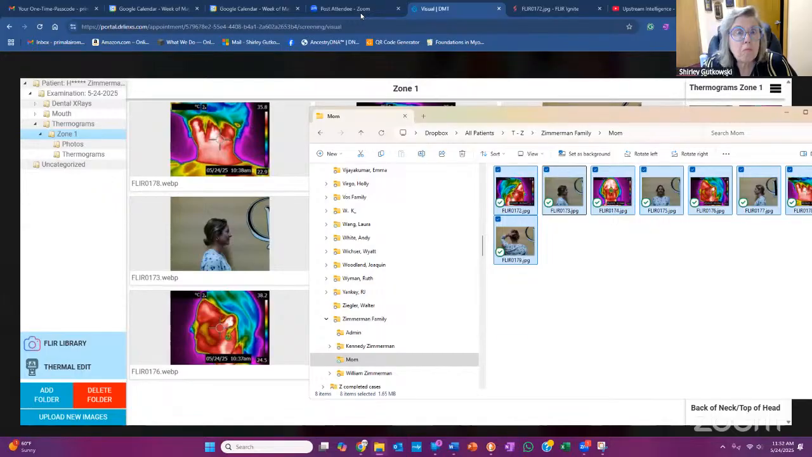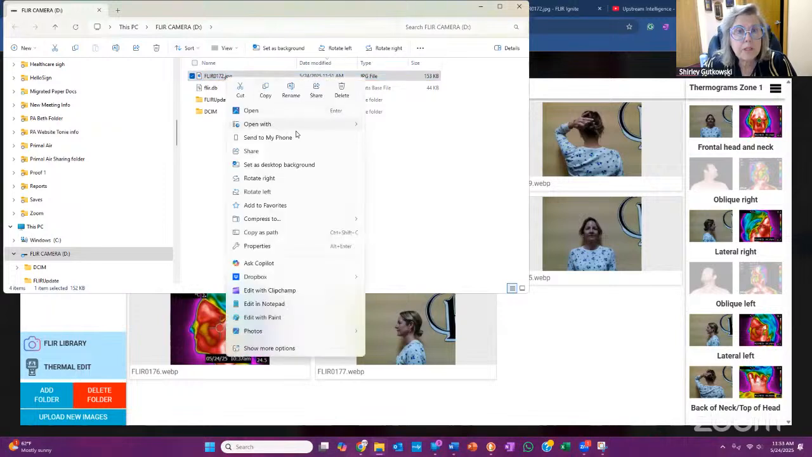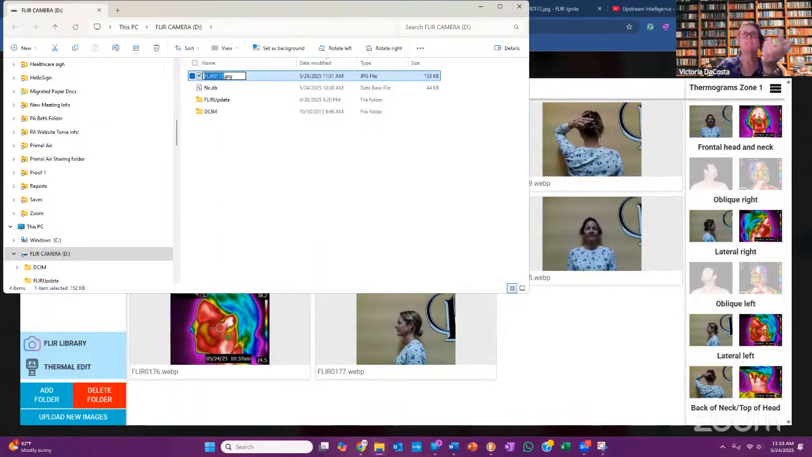And with the open library, like there in zone 1, so you have it. It went into the camera. It didn't go into my download folder. Are you in the camera folder or are you in the download folder? This looks like the camera folder. So you can be in the download folder. Well, it wasn't in there. It's in here. It's in the camera folder. That's really weird. Okay, so then you can even drag it over from there. Right.